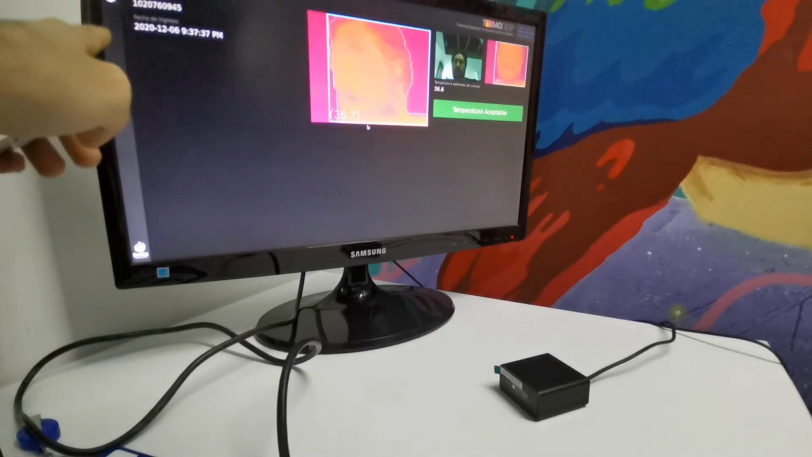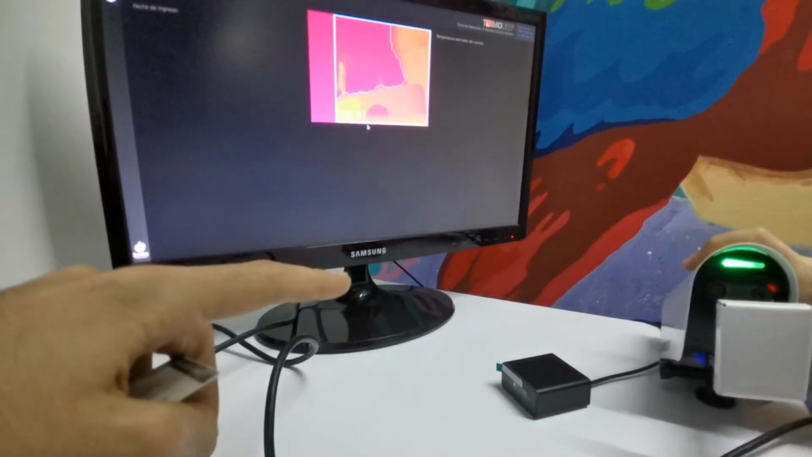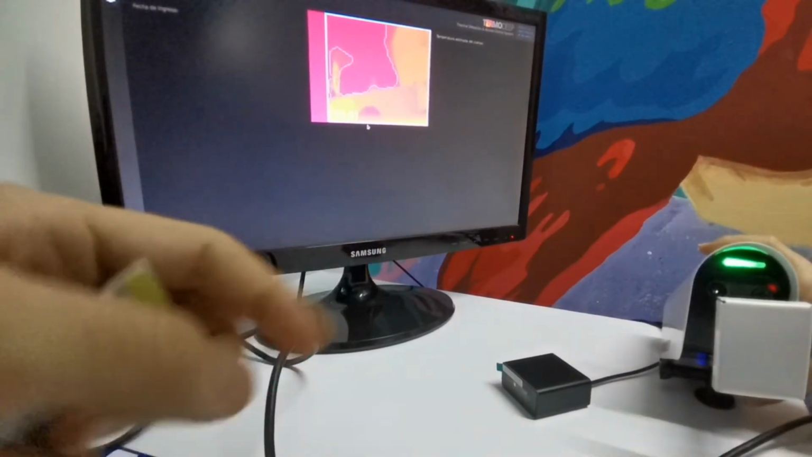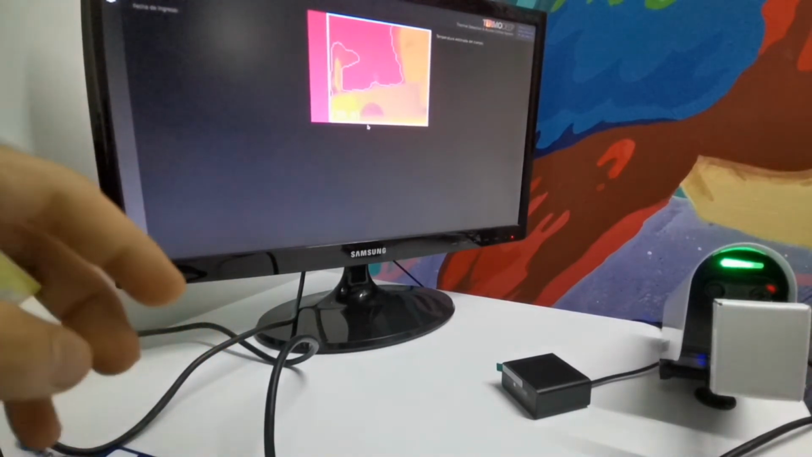We have more options here, but we have two ways to connect it to the camera. This one, it's the HDMI, but we can also connect it through a computer, a cell phone, because it creates its own network, or it connects to a Wi-Fi network. So let's check it out.